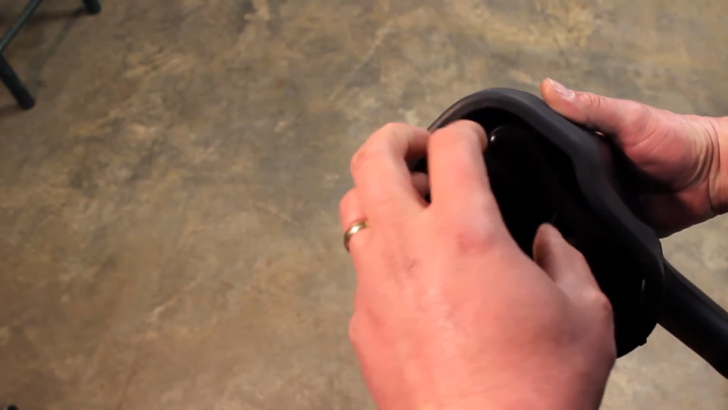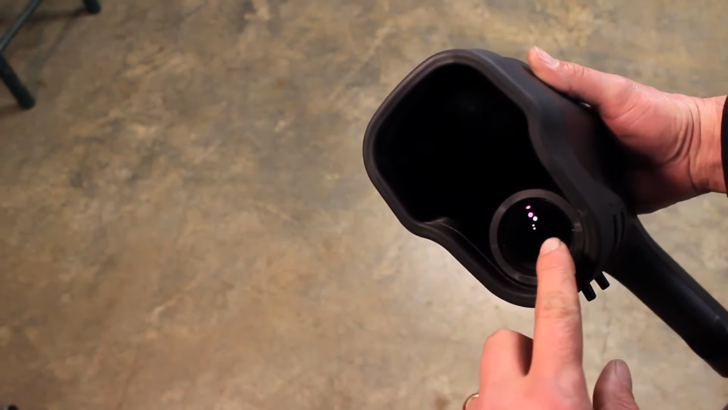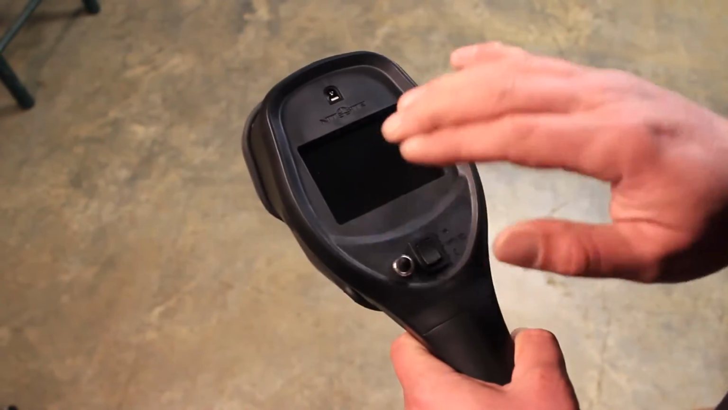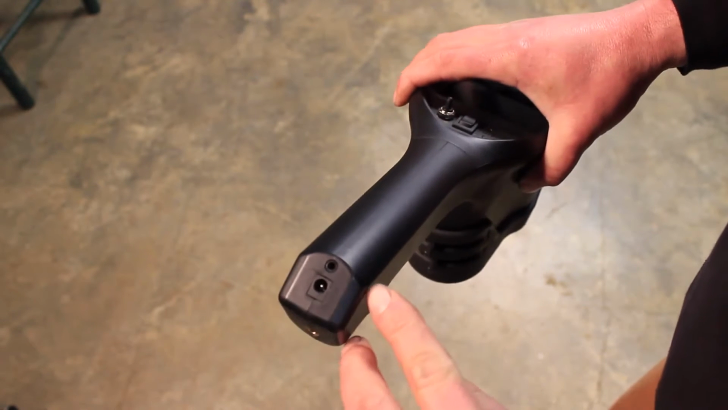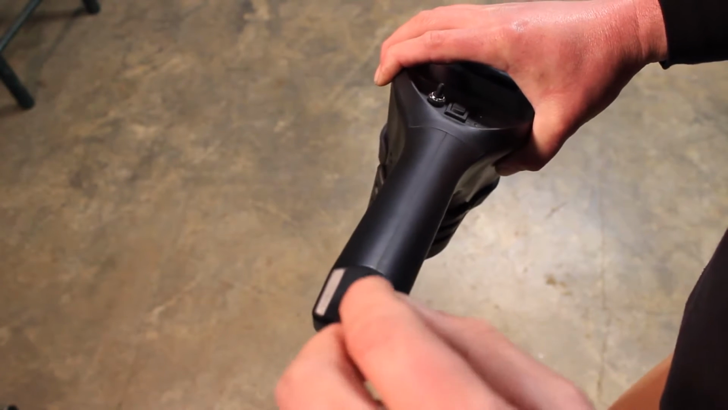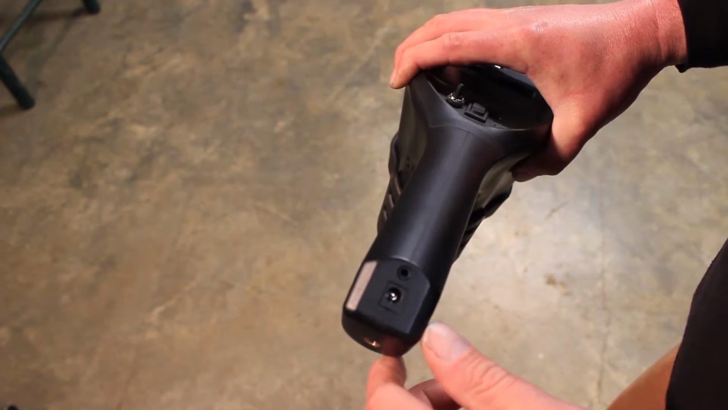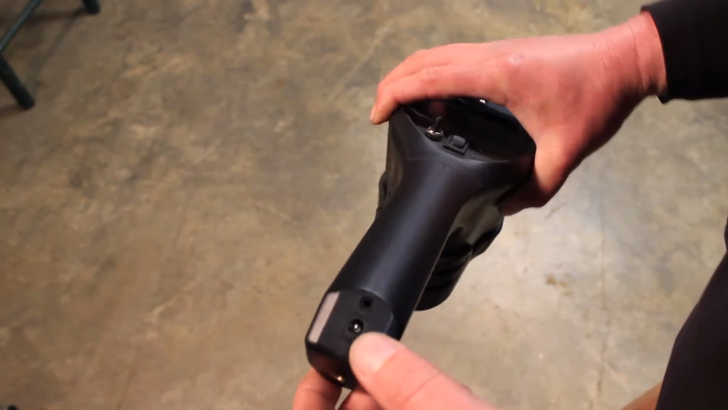This is where the infrared LEDs project out, and this part here is the camera, which actually projects the image onto the screen. Then down here at the base, we've got an audio video port where you can plug in a little 3.5mm AV adapter, and you can hook that up to your recorder, and that's what we're going to be using tonight so that we can record some video.